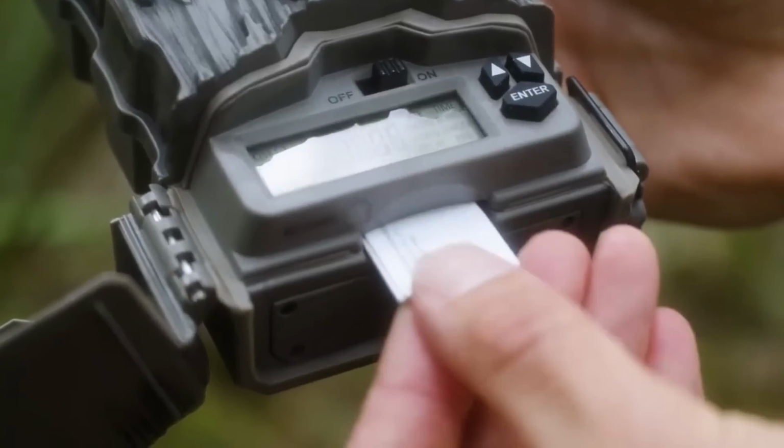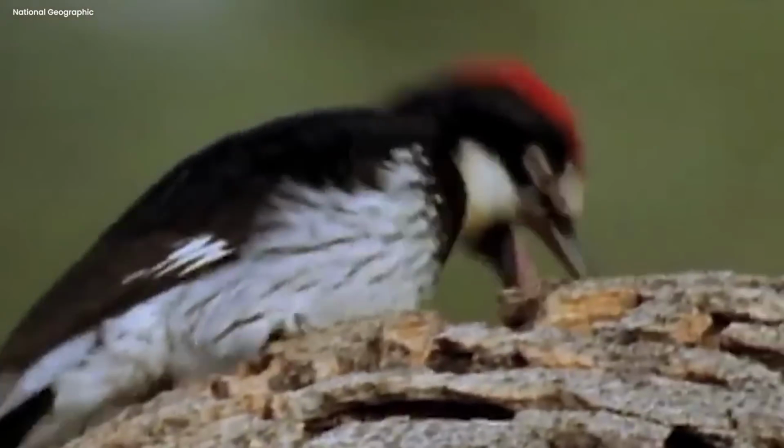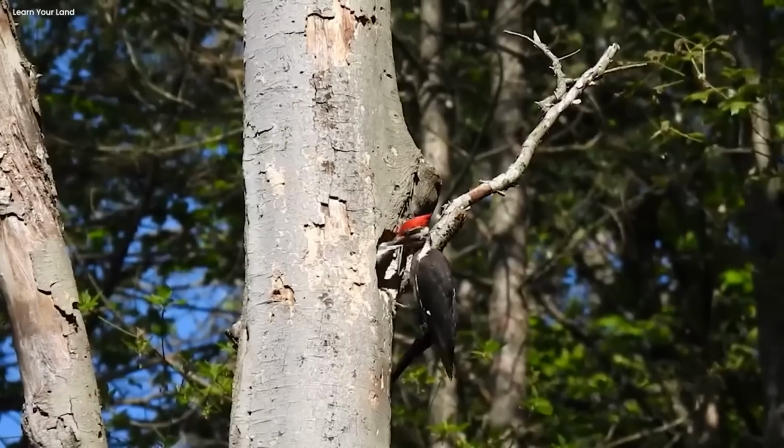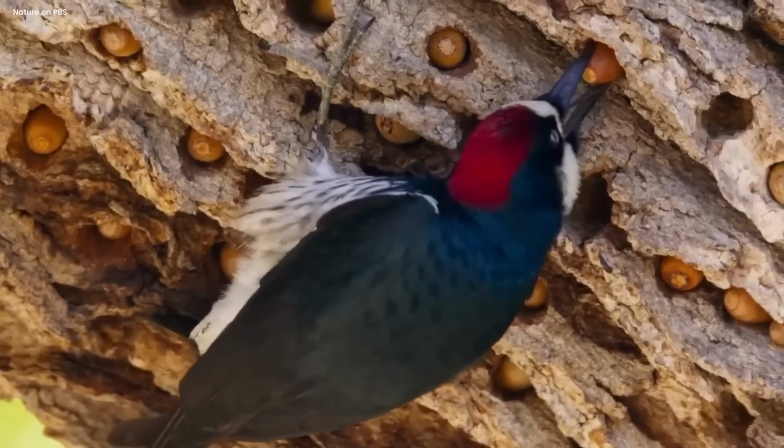This trail cam was like a secret asset. The man set it up in the forest and waited. He hoped to catch the woodpeckers in action. Woodpeckers are like nature's carpenters. They make little homes by pecking holes in tree trunks.